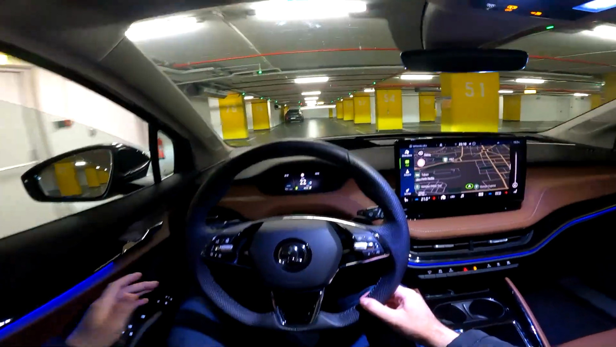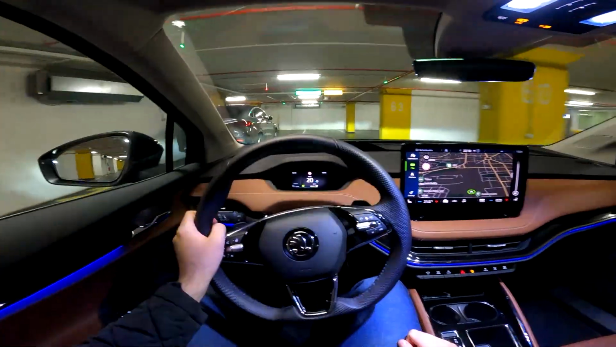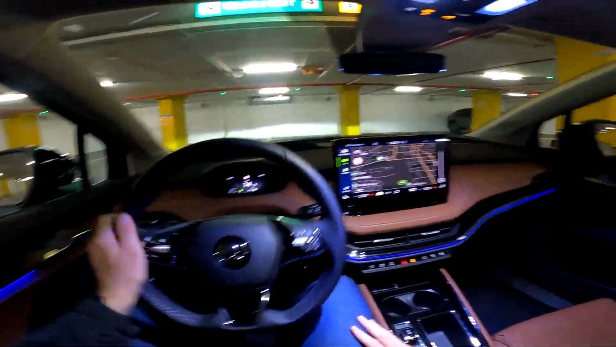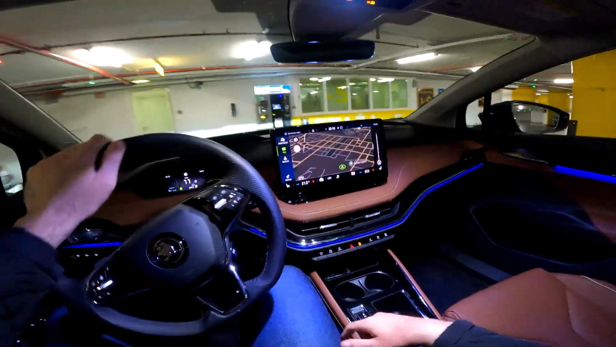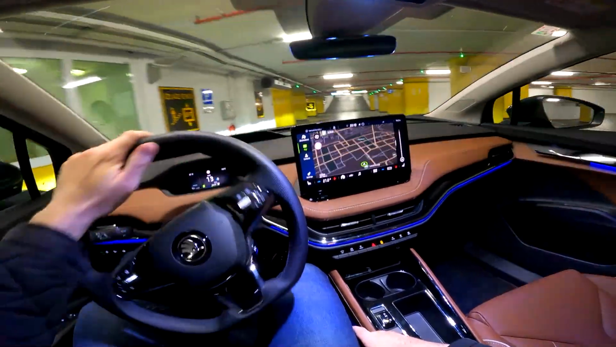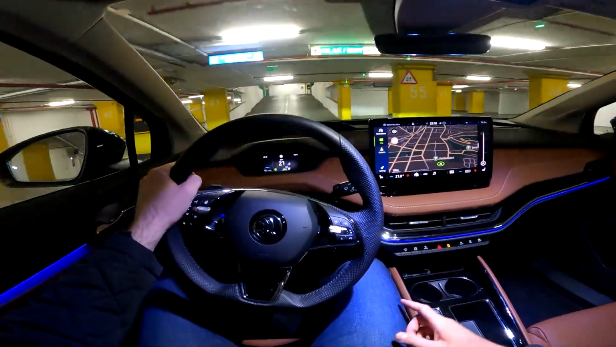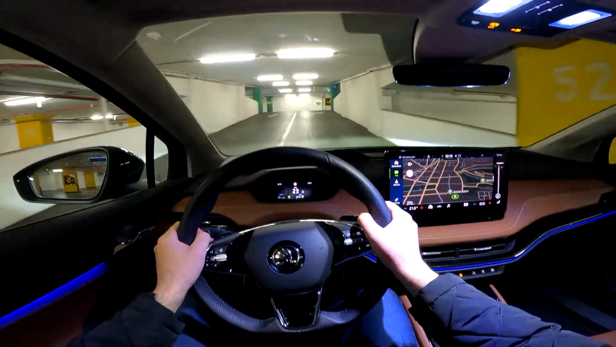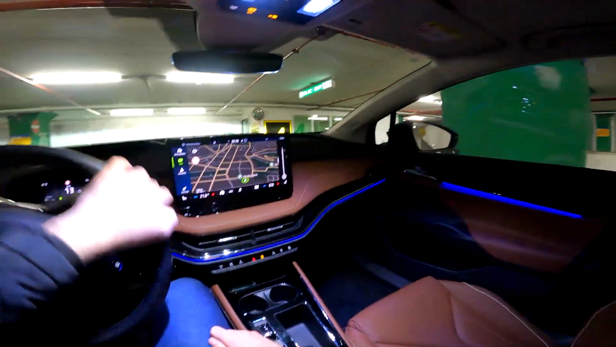So let's start with some numbers. There are various batteries and motors available for this car. In this model we have a 150 kilowatt electric motor at the back. We also have an 82 kilowatt hour battery, but of course if you go to the configurator, then you can also choose different models and different specs.